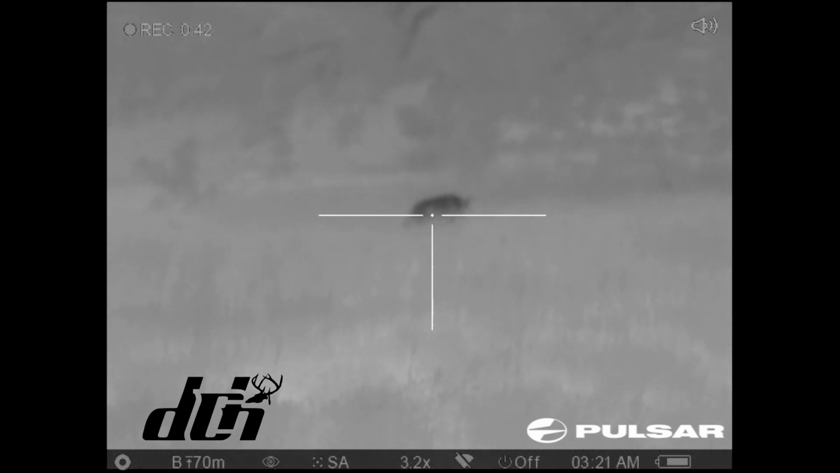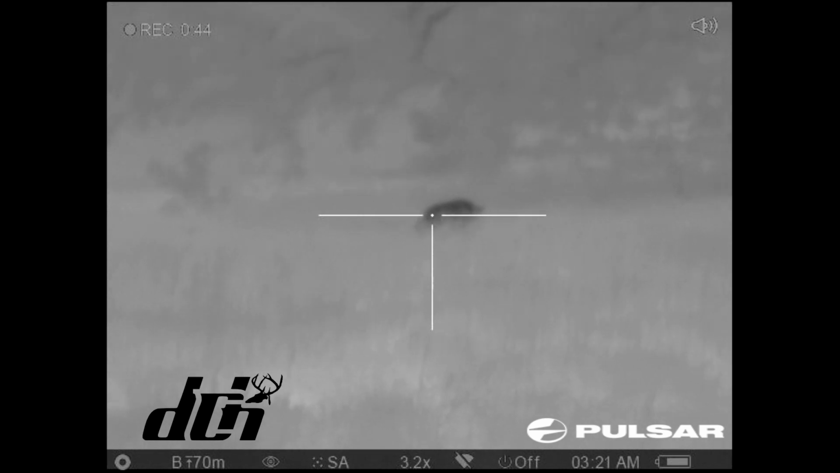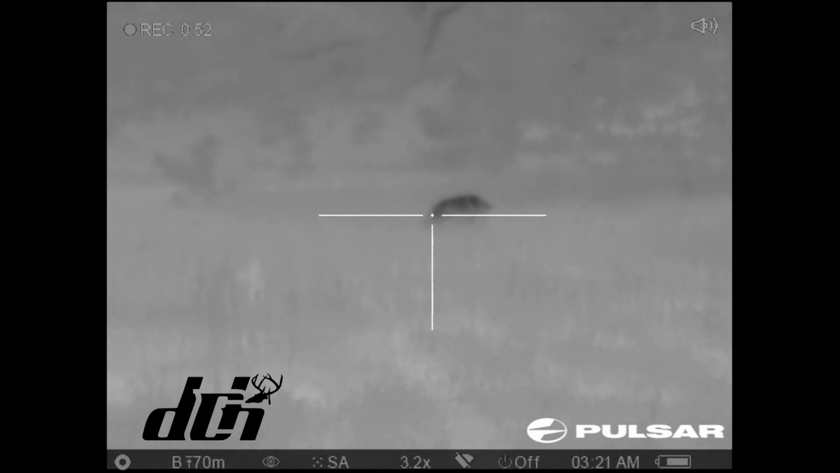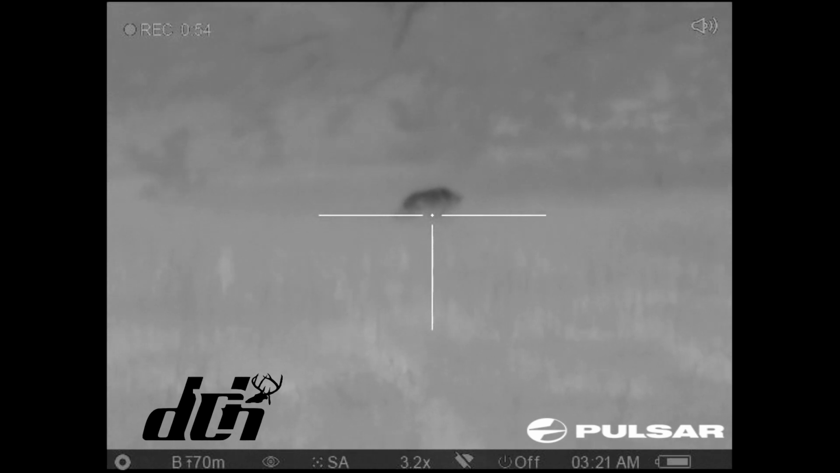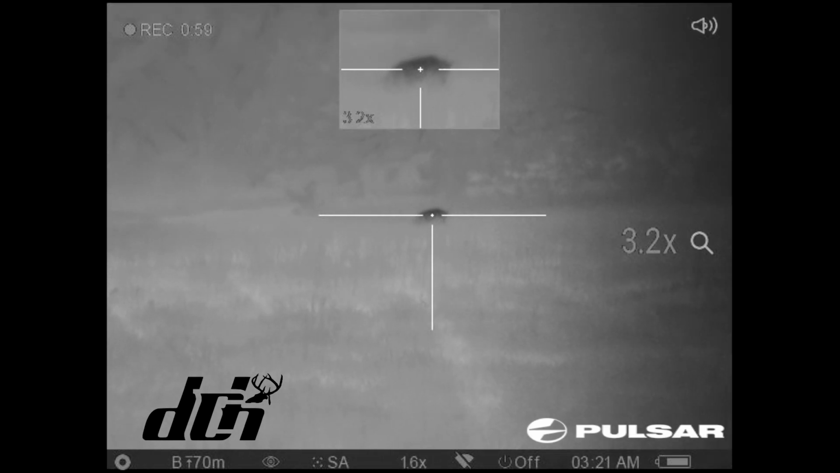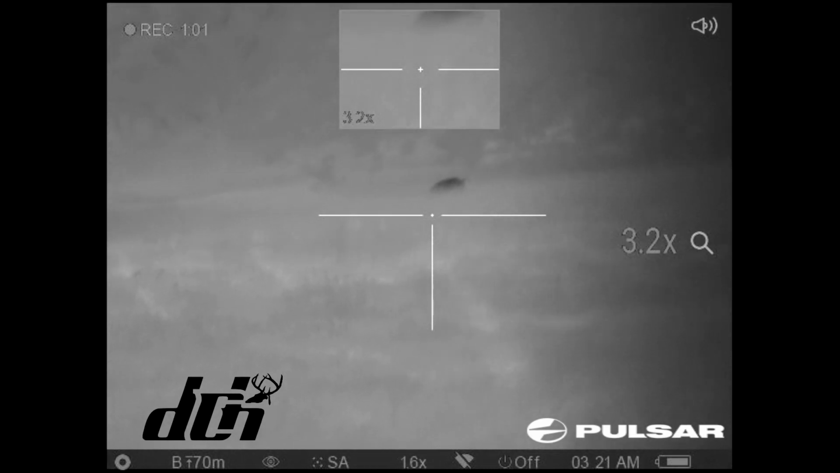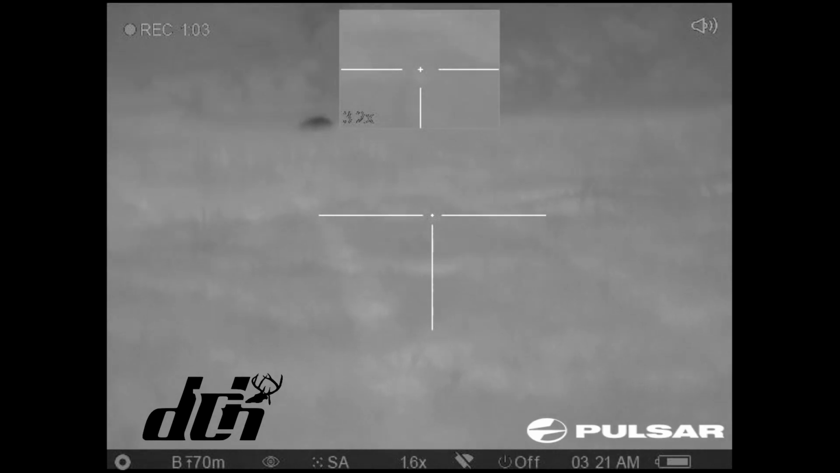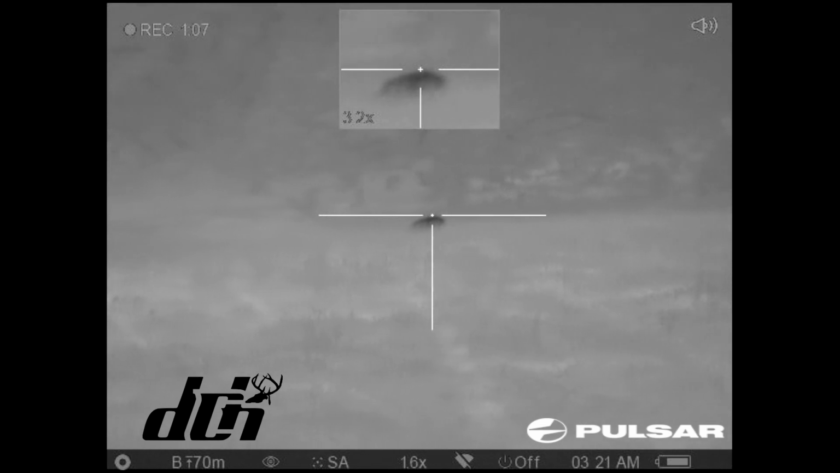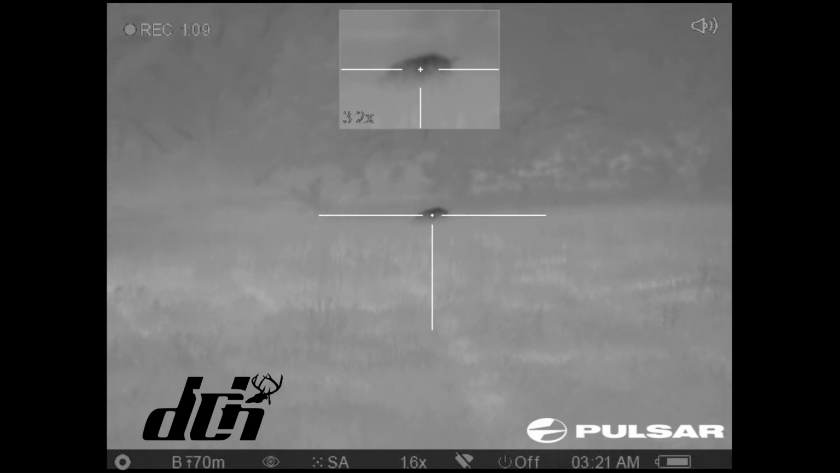We got deer in the fall and turkeys in the spring, hogs on the corn and yotes in between. Laying that hammer down when they hear the call. Yeah, we're not about one season, we're about them all.